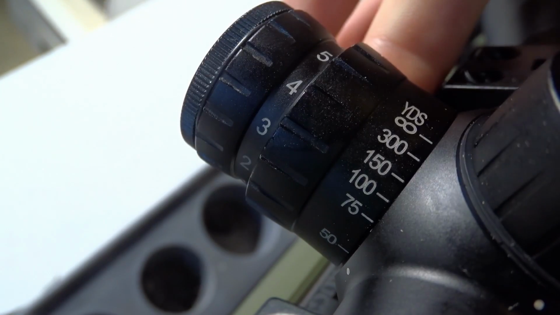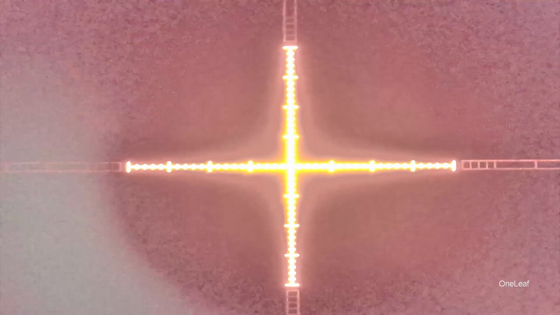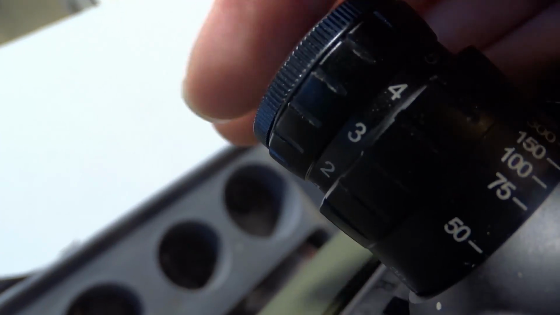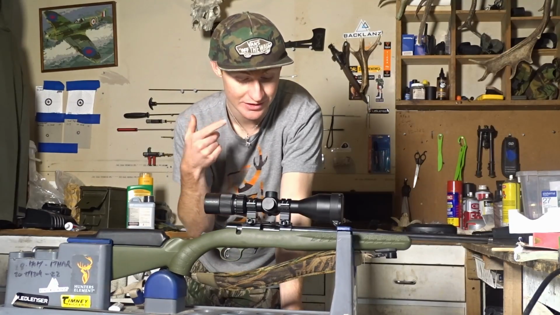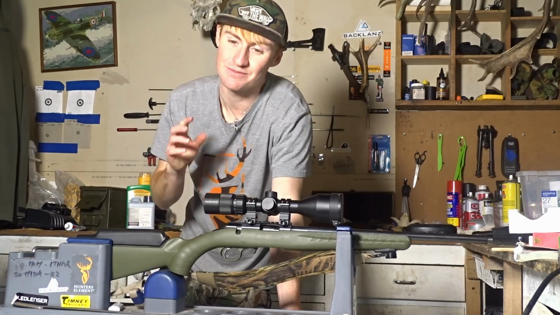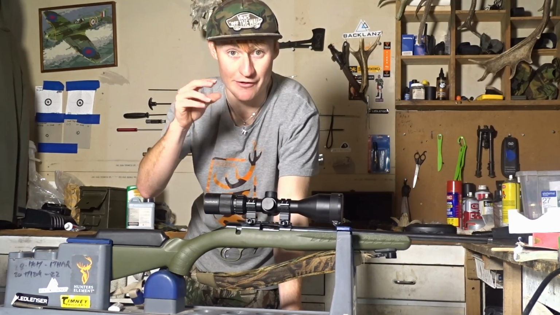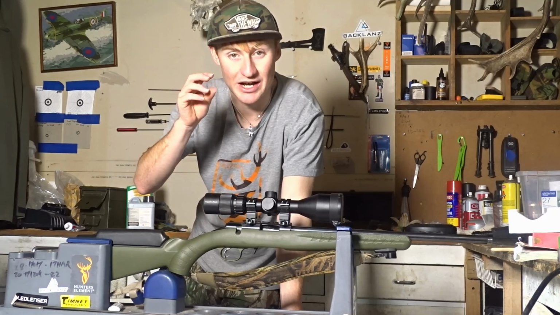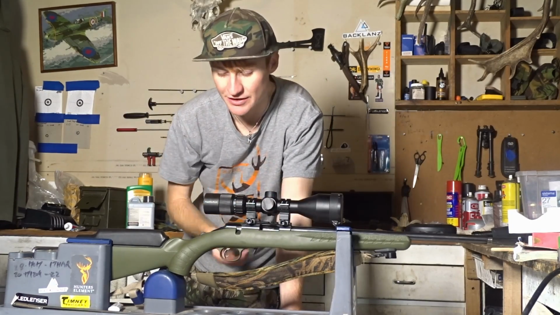The parallax is real good, and they've also got, which is pretty cool, an illuminated reticle. So the crosshairs glow. You can click it on, and there are 11 different strengths to the reticle. You can click up to 11 times, which is a little bit overkill, to be honest. Usually I click it between 0 and full, because otherwise if you want to get it halfway, you've got to crank all the way around to halfway, so that's not too big a deal.